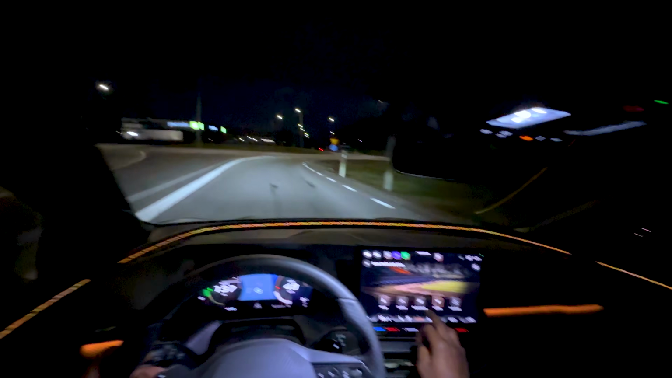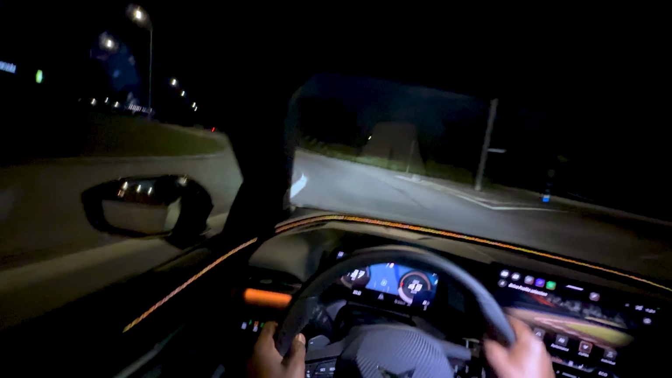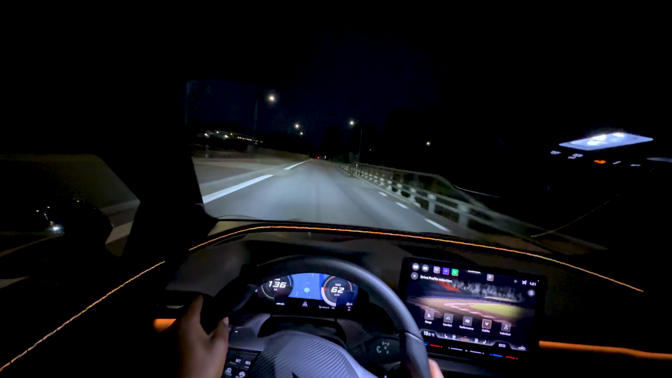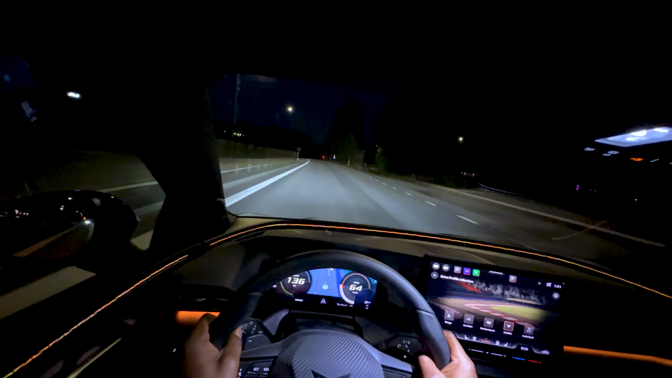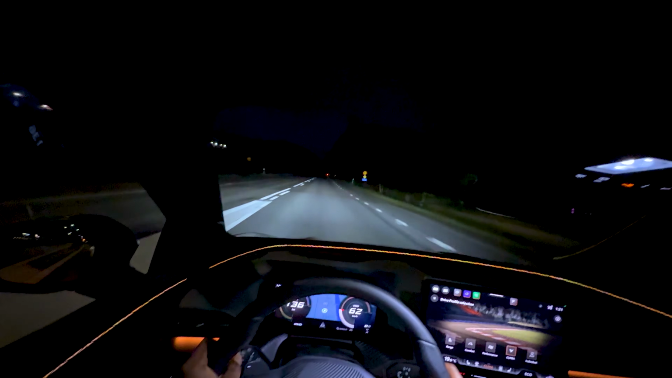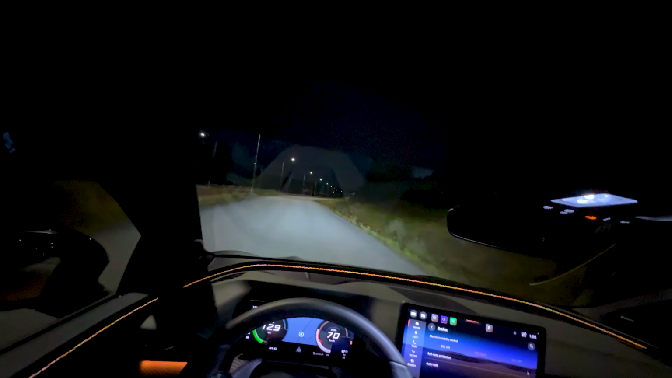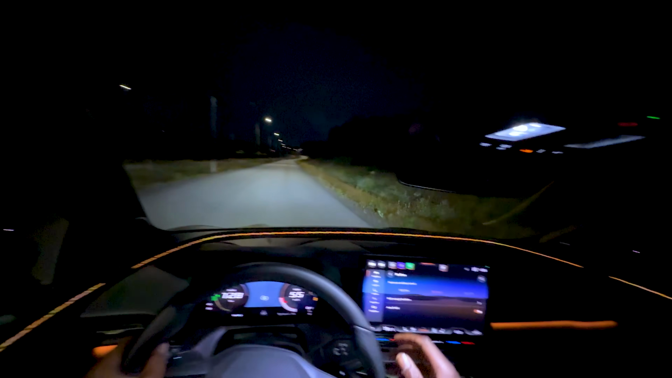You can go into different drive modes. We have the Cupra drive mode, and when you have that on, whoa, it's almost tail happy, almost, for a front wheel drive. I mean, the engineers have done great work in making an electric car not boring. This is a serious car. It's a serious performance car.